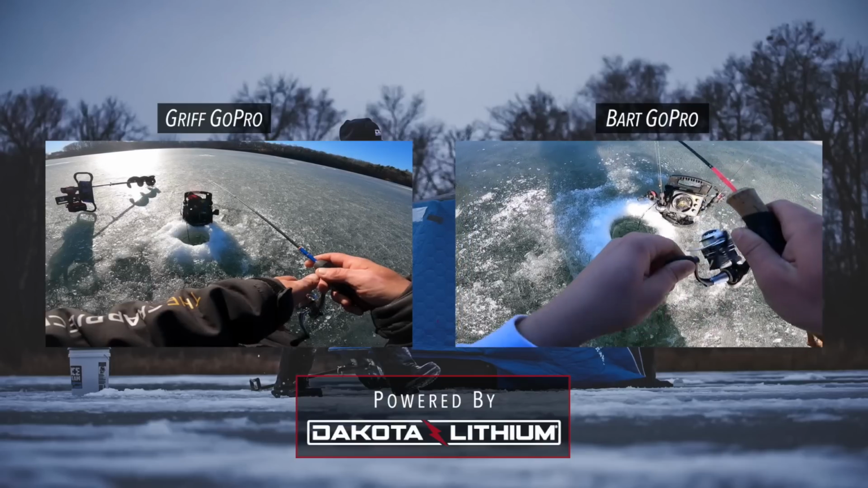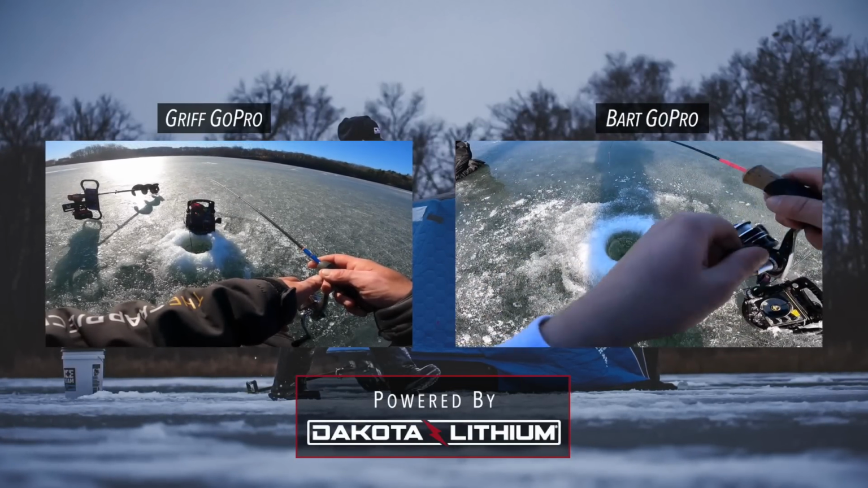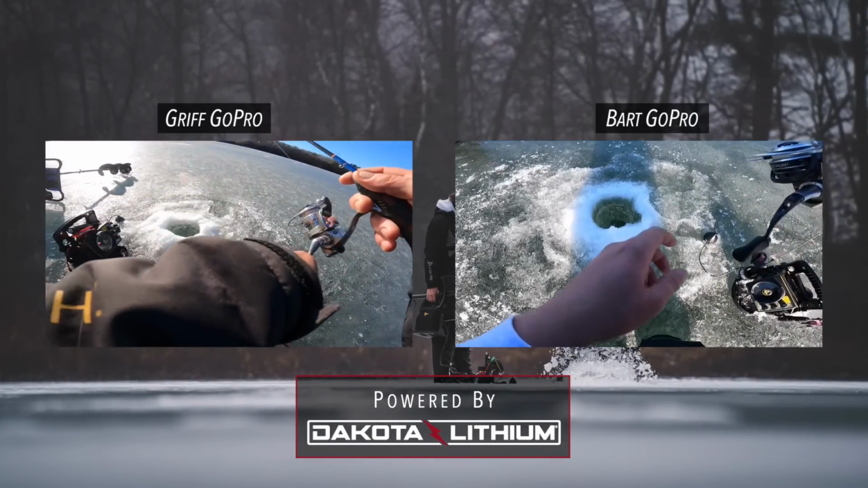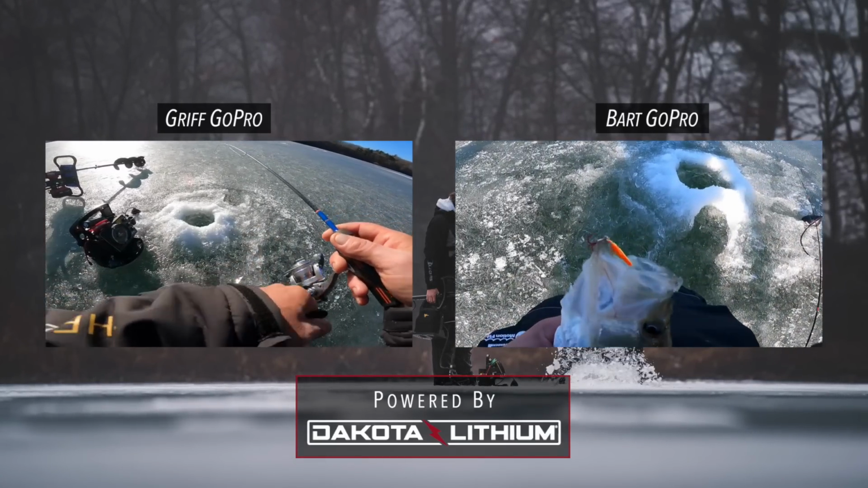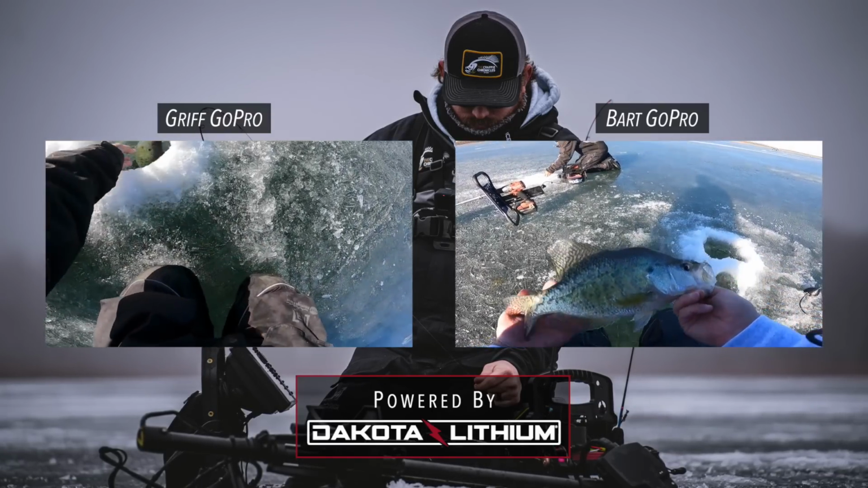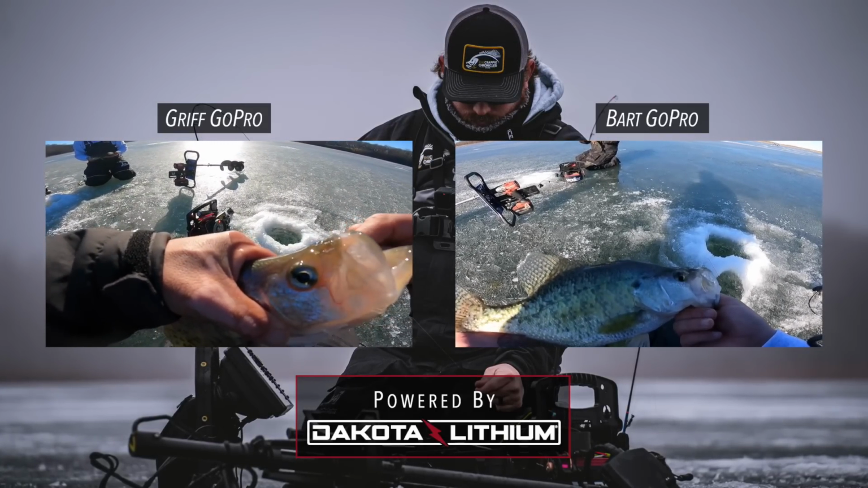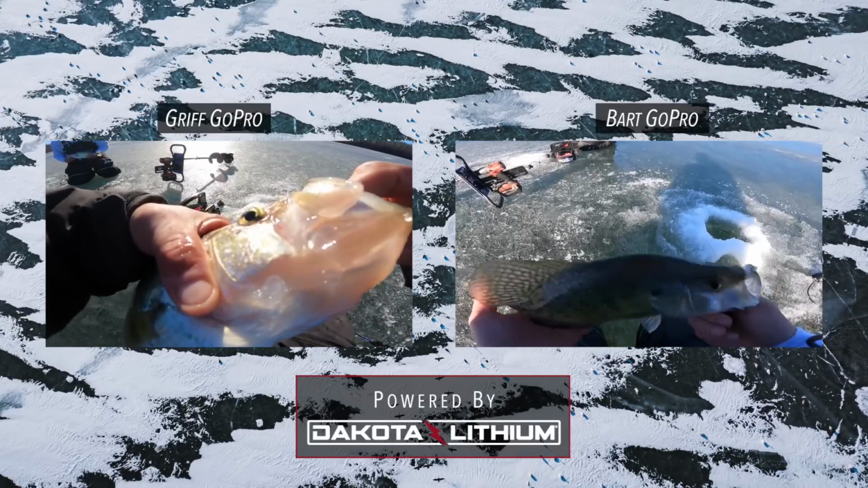Big? Mm-hmm. Both got donkeys on. Giant. Jesus Christ. That's not quite as big as Griff's. I don't know, they're about the same. 14 1/4. I think Griff's is bigger. Big ol', I think that's mainly a white. Just built like a horse though.